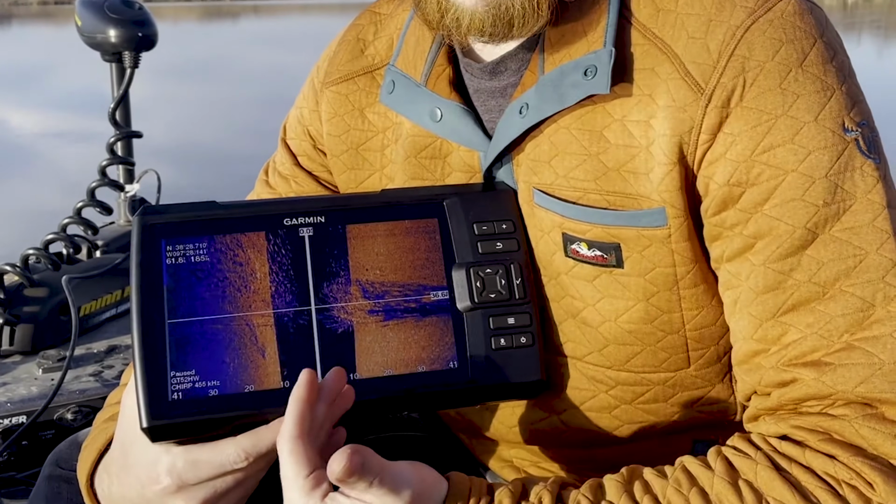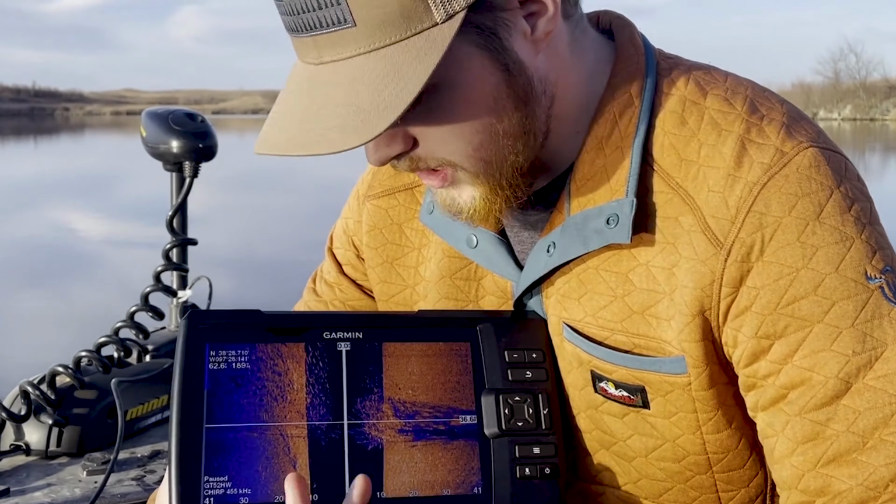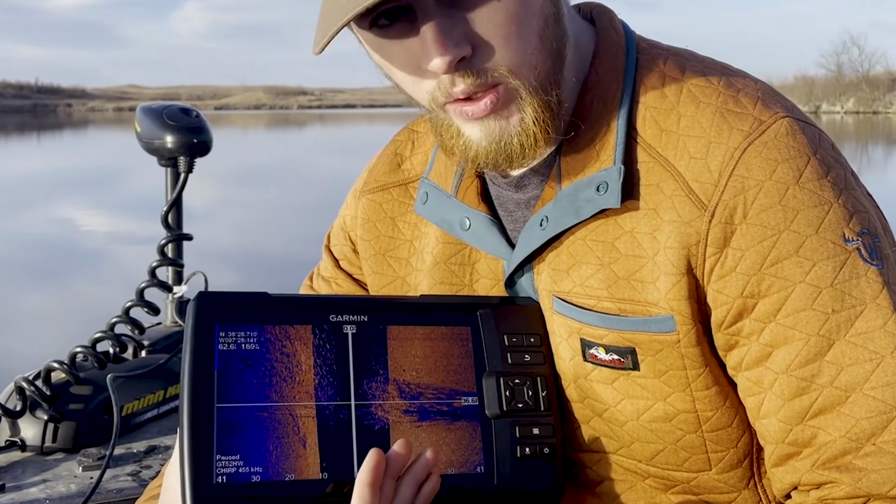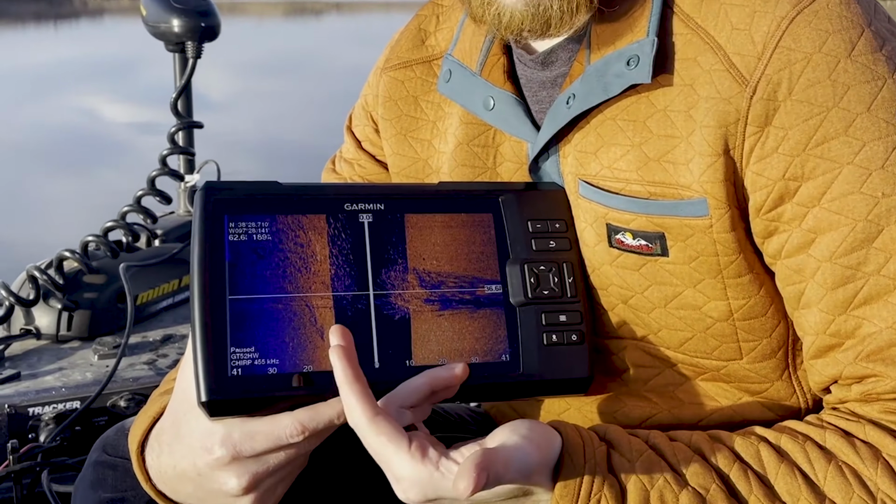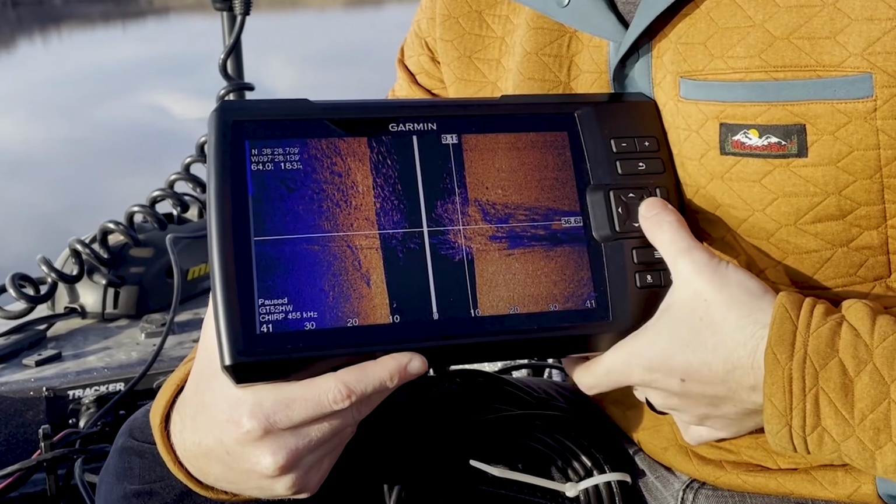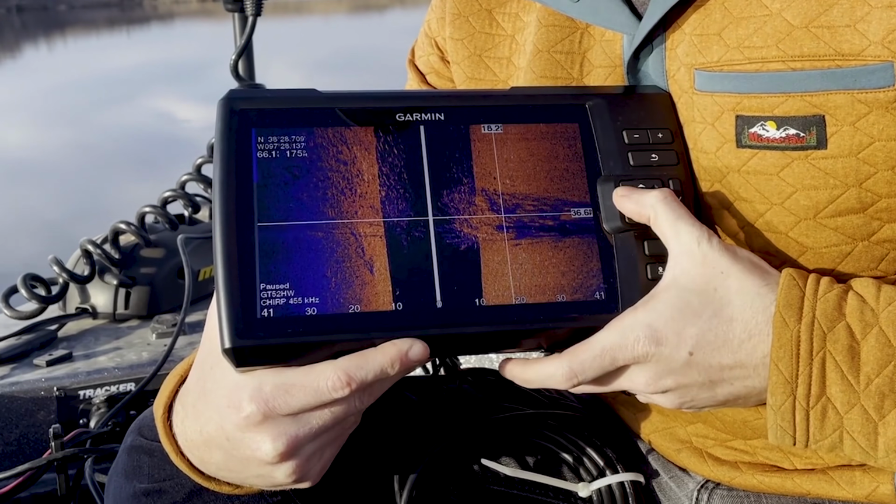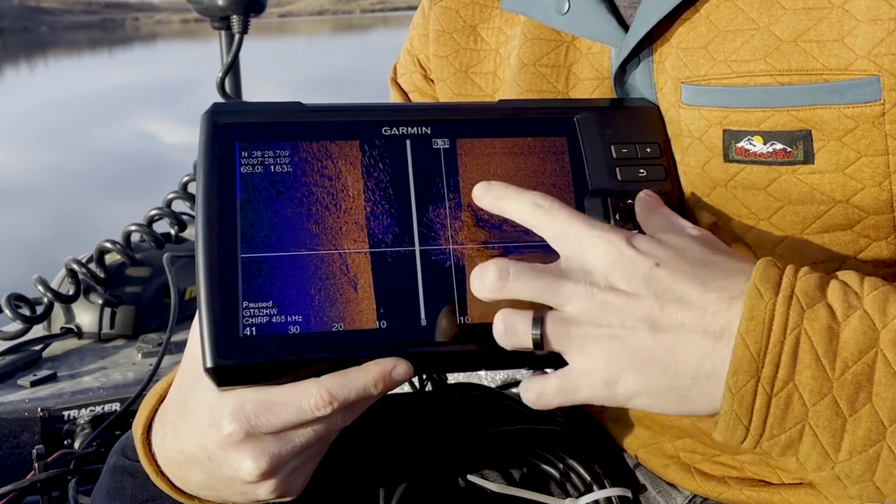All right, so we're taking a look here. I just passed by a tree with my side imaging, and I opened it up full screen, and then you can go back with the arrow, and so I'm kind of holding over that point, and I can go, and if I wanted to put a waypoint at a different point by using the arrows, I can see that, oh, it was 8 feet away all the way up to whatever, and move it forward and back.